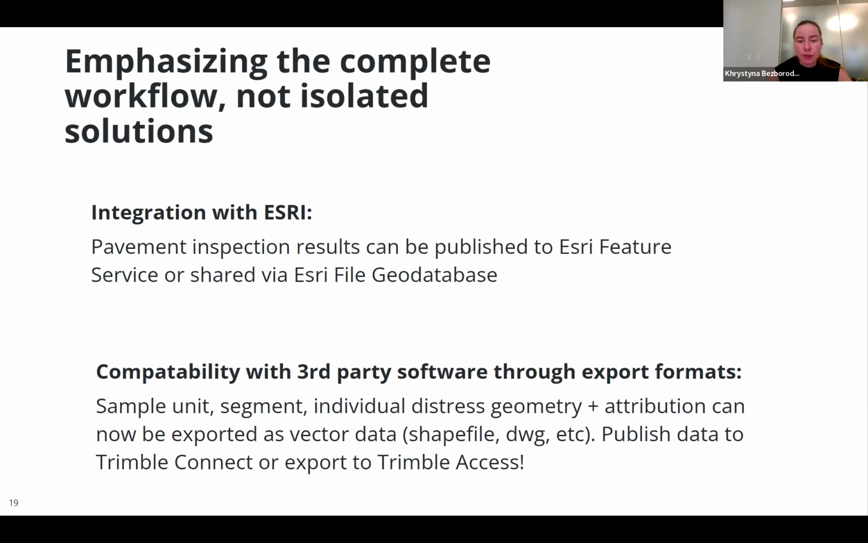We're working on the complete workflows, not just isolated solutions. We understand that the analysis results that you generate in TBC do not end up in TBC. Your customers have pavement management systems. They want to store this data somewhere. They want to export this data.